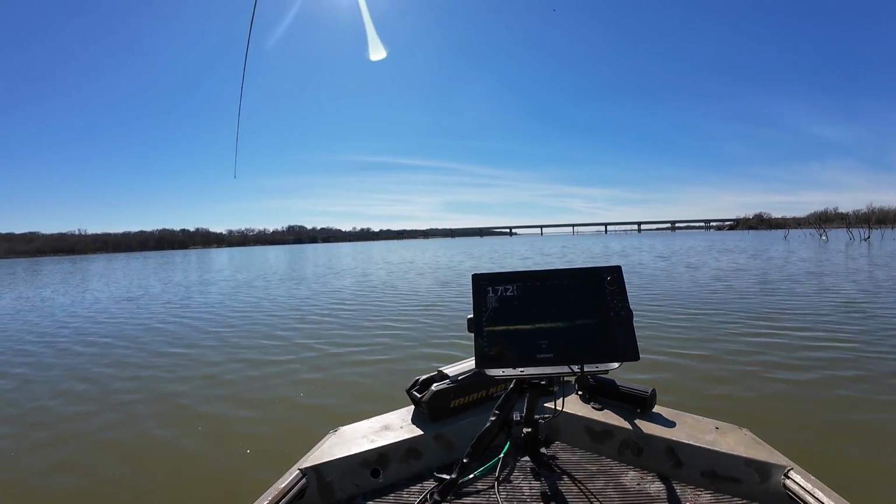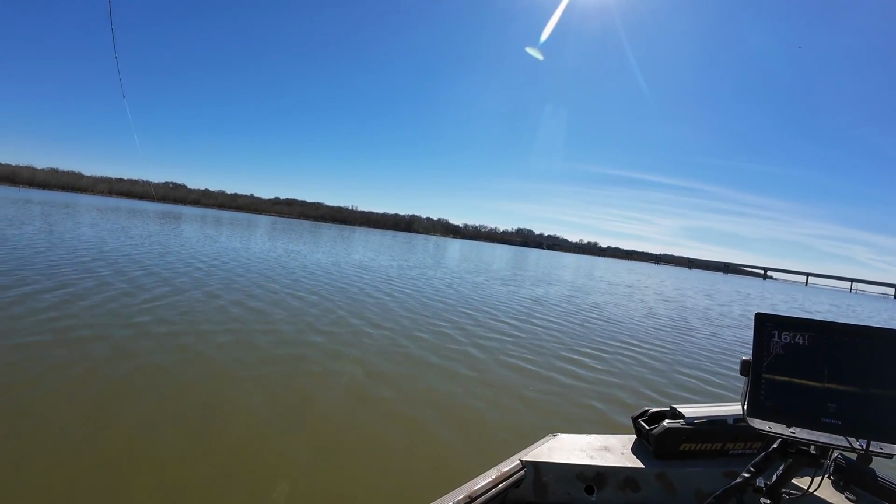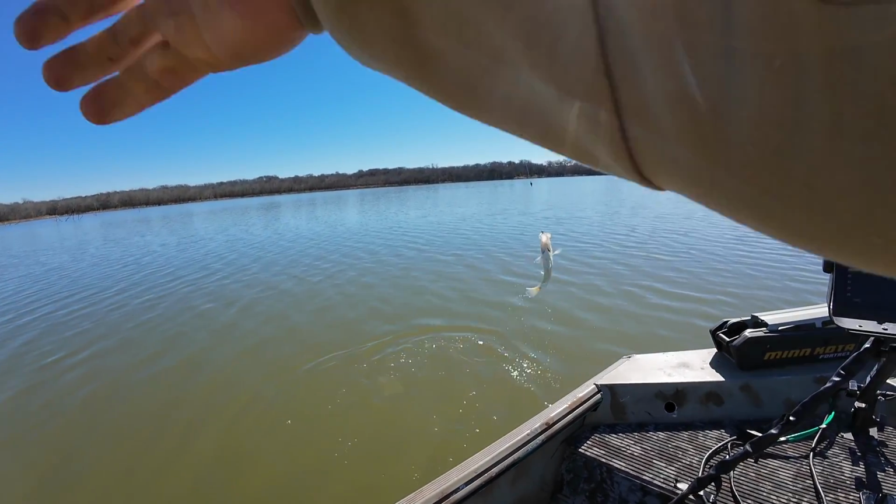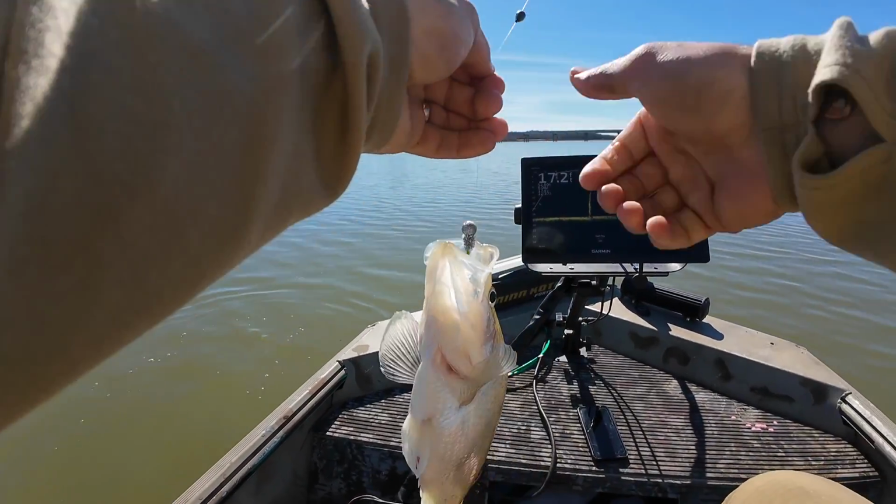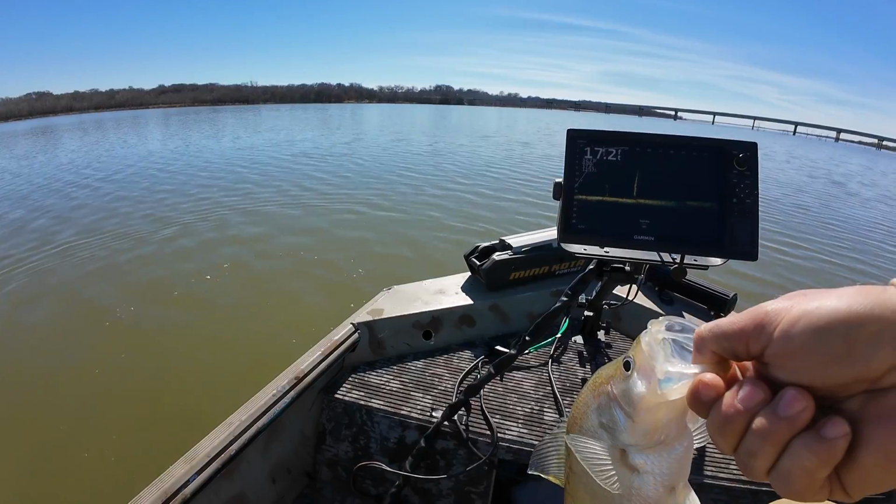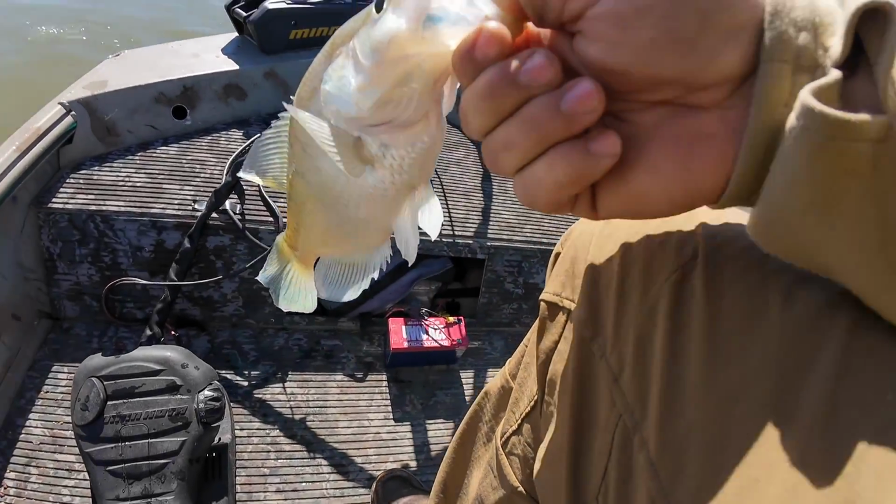Here we go. Oh yeah. Another big old crappie. See, that one, I literally just jiggled it in front of her nose for a solid 2 seconds before she reacted.